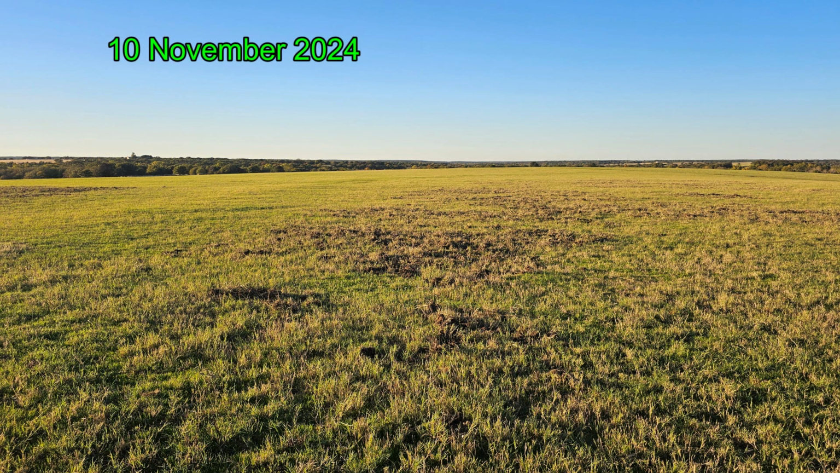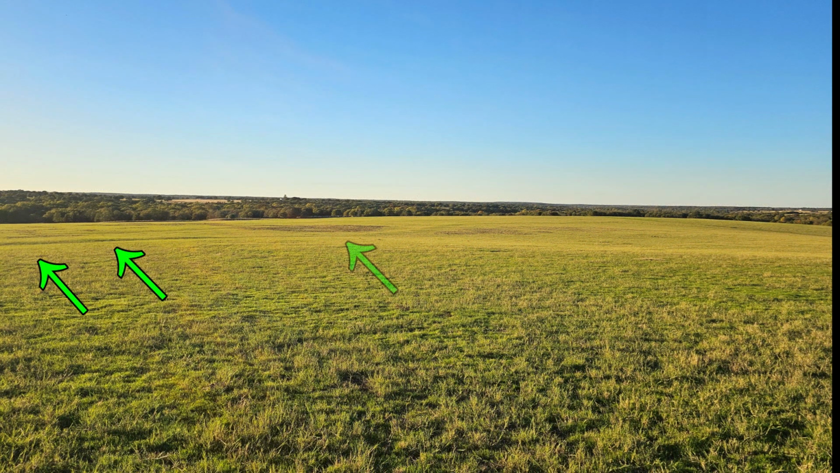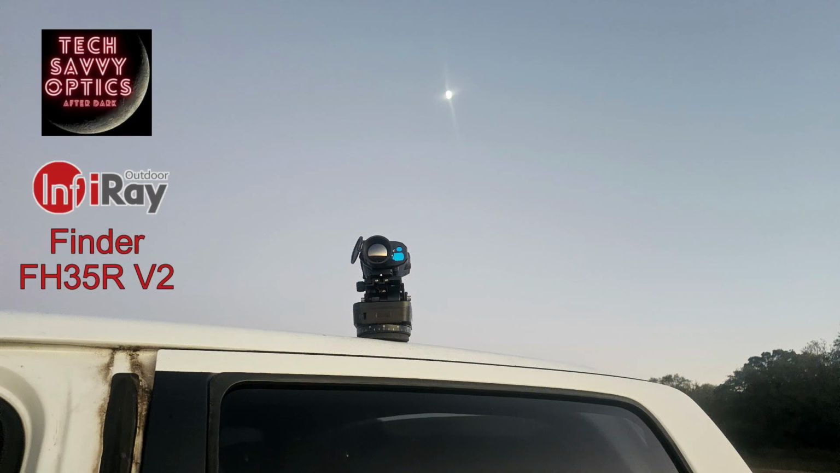Well, the landowner said he had some rooting going on, and sure enough he did, and we overlooked this rooting area from a high point in the field, overlooking several rooting areas. Those are the dark spots pointed to by the arrows.